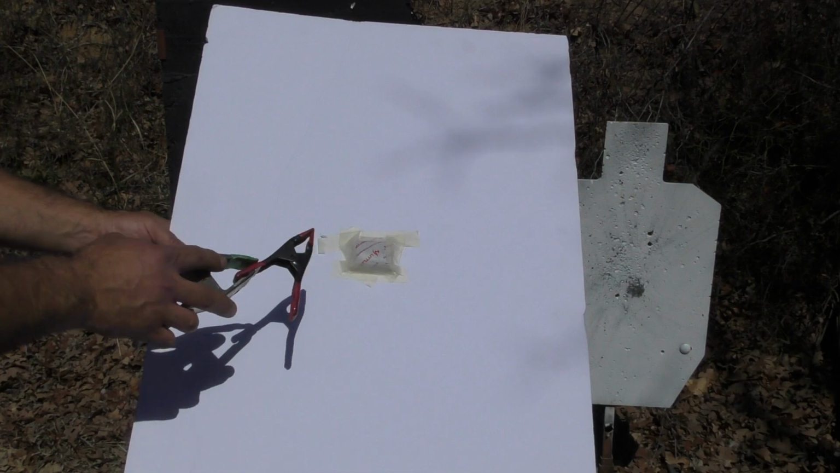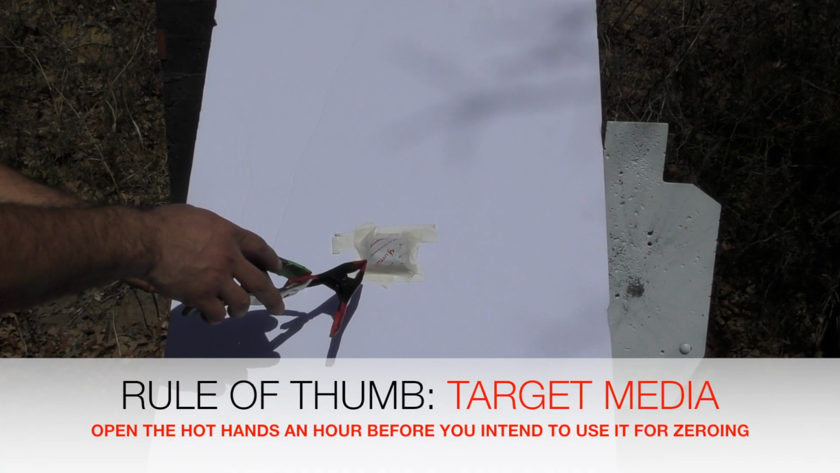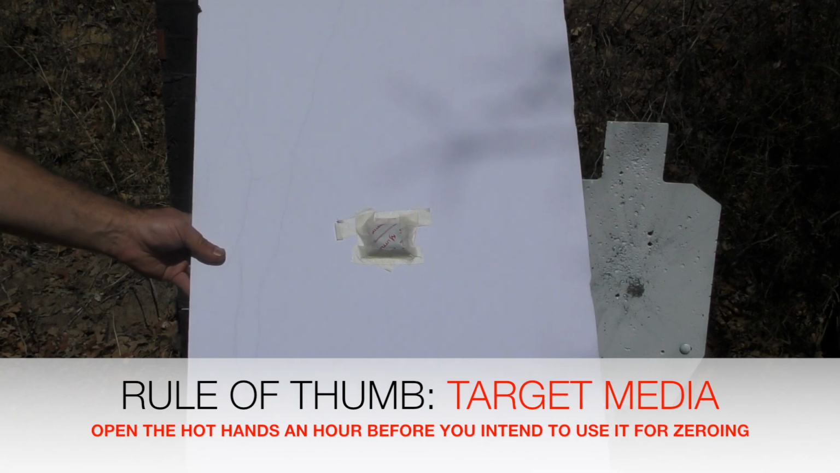I have one hot hands taped on here, and it's a full hot hands. I've gotten all the powder down to the bottom of it, folded it up nice and tight, but this is one complete hot hands.